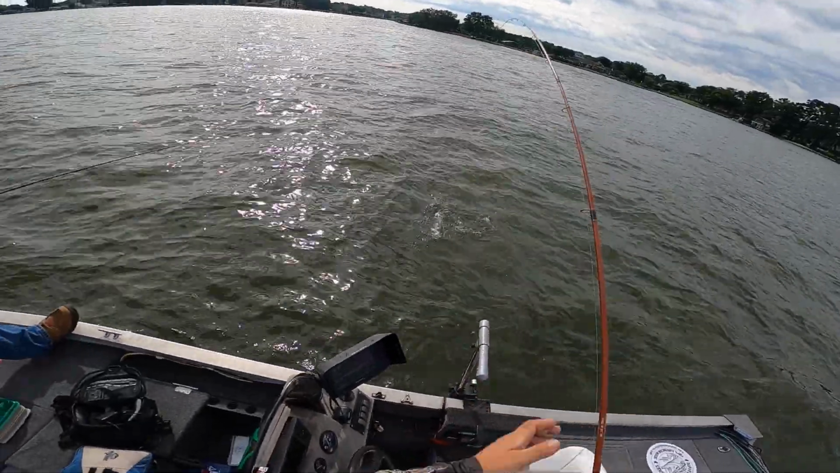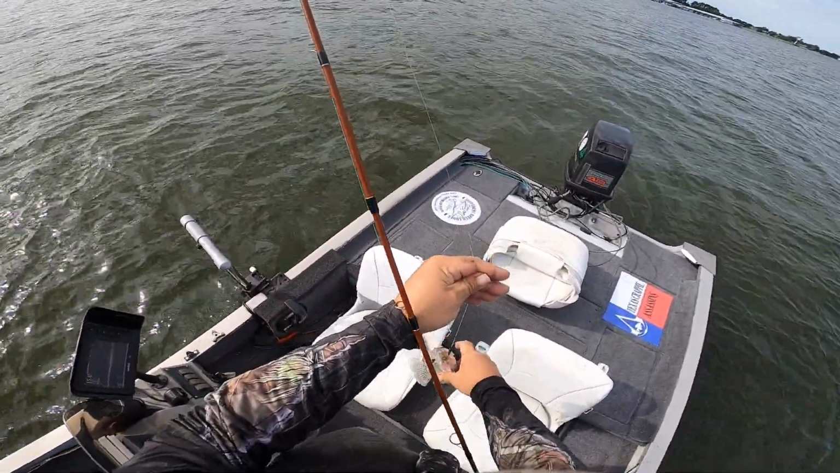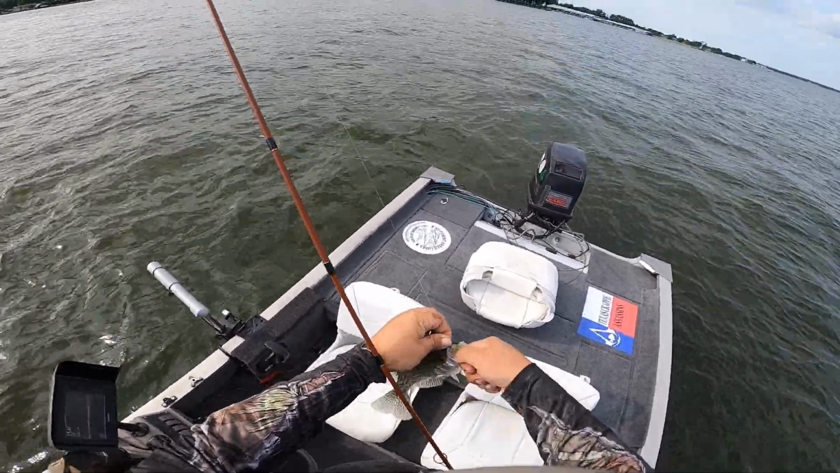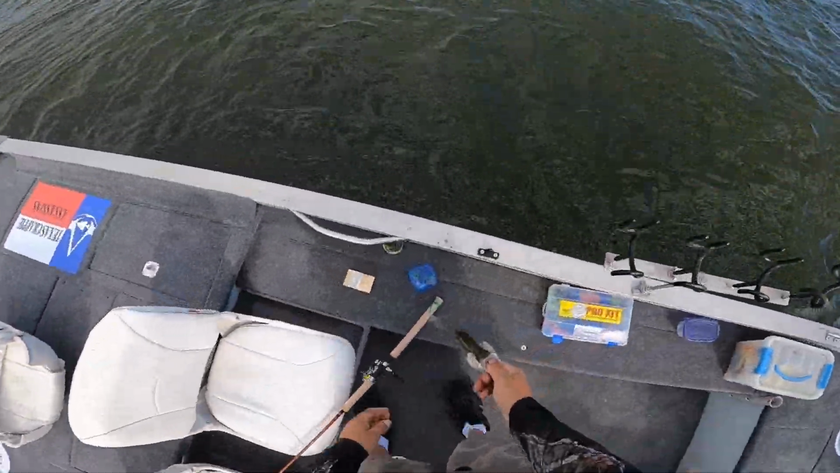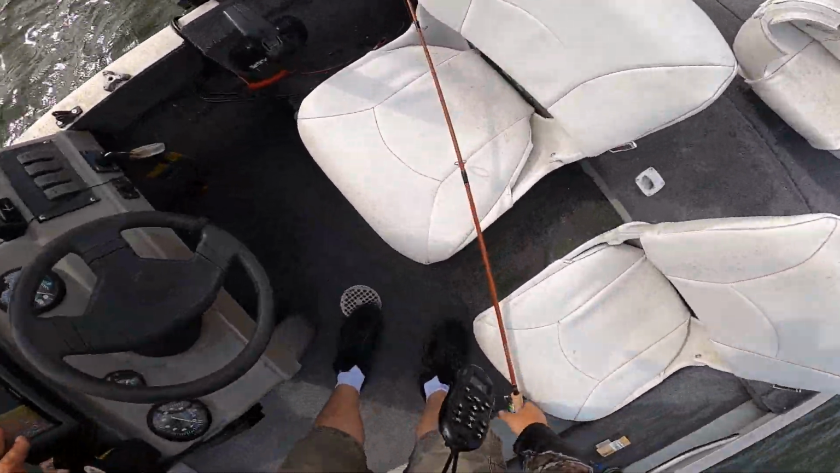Good one. Well, not really. They're all on that keeper line. This one I might keep just so Wool can have himself fish fry. Might not be a keeper. Nah, we gonna let him go. He's right at 10.